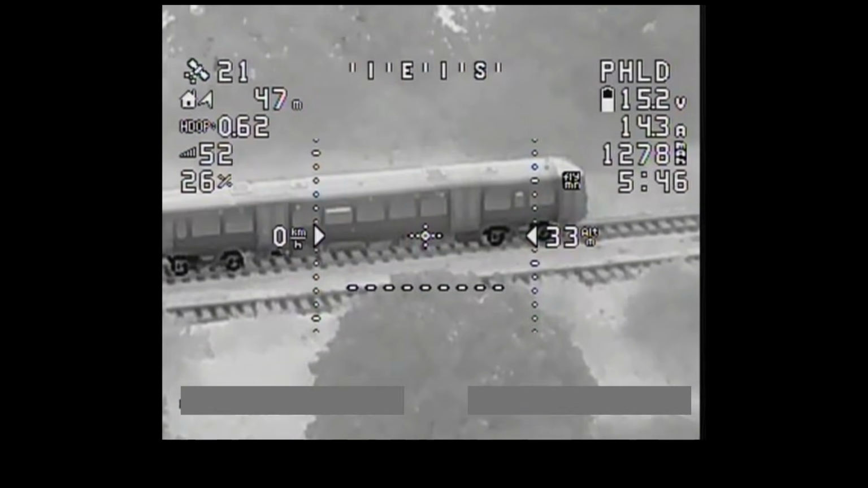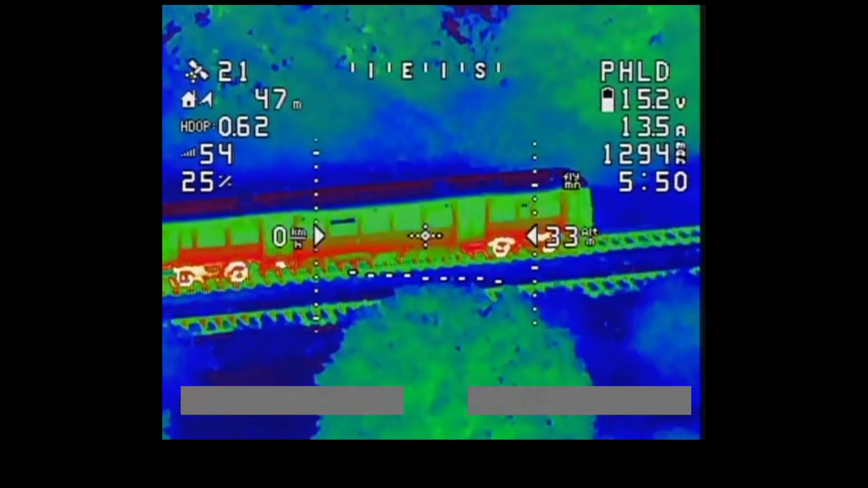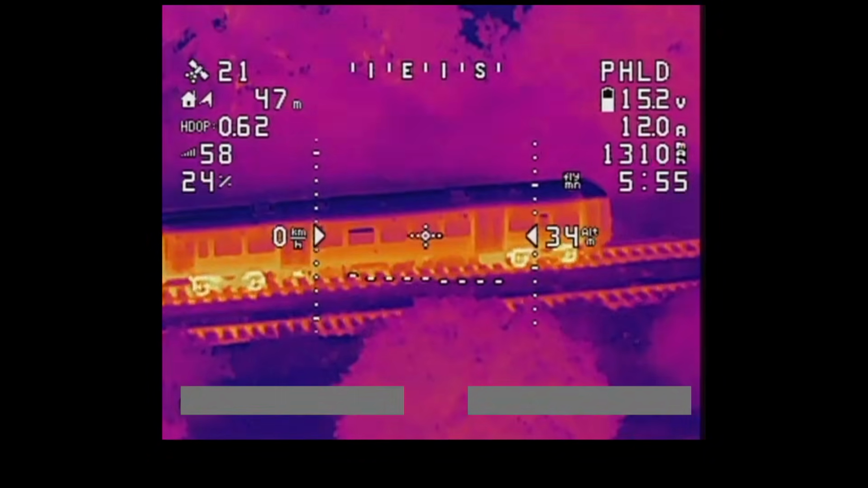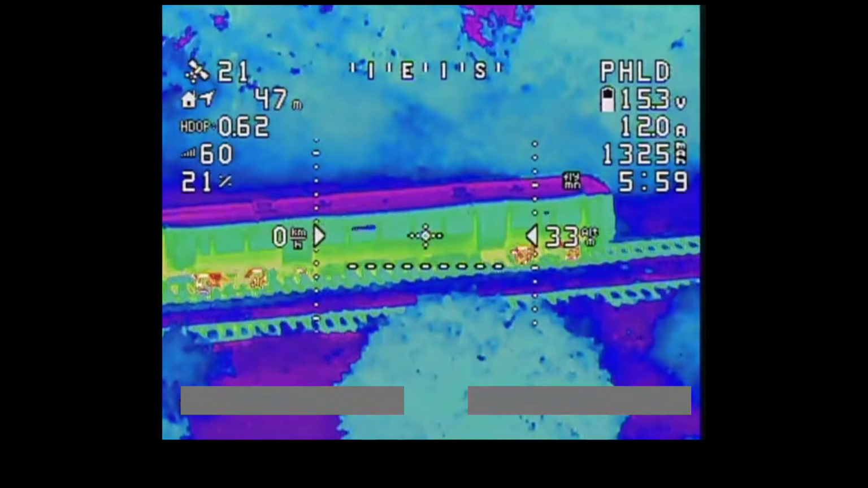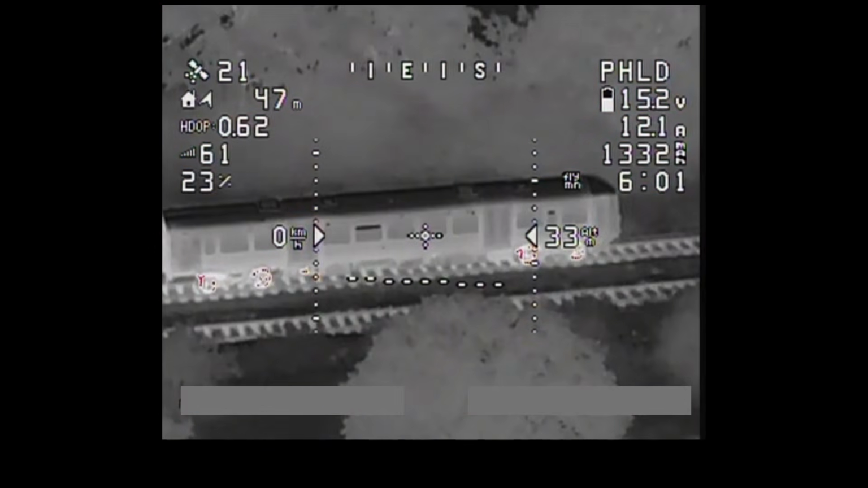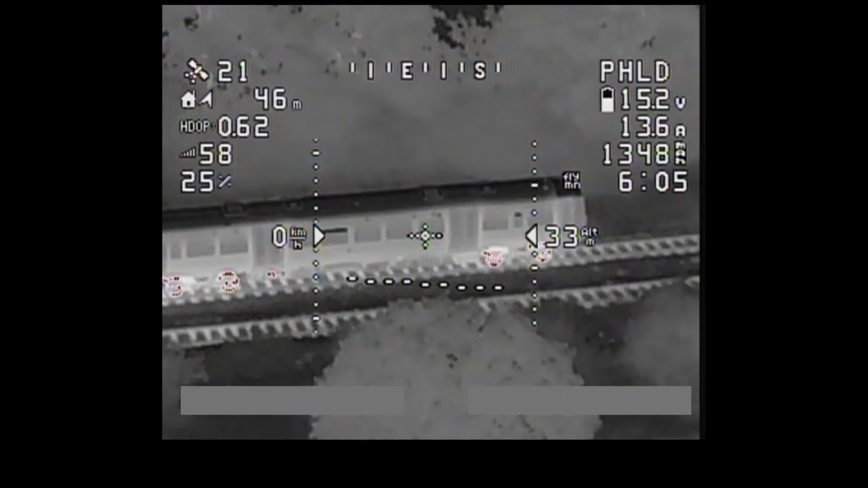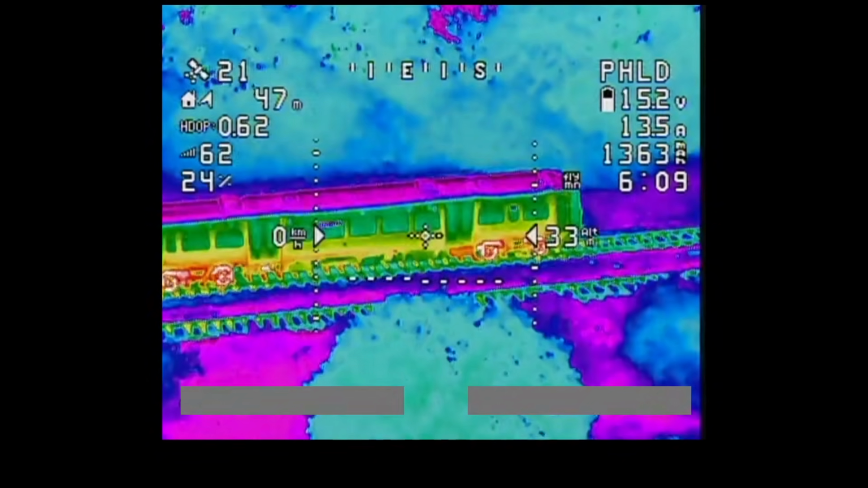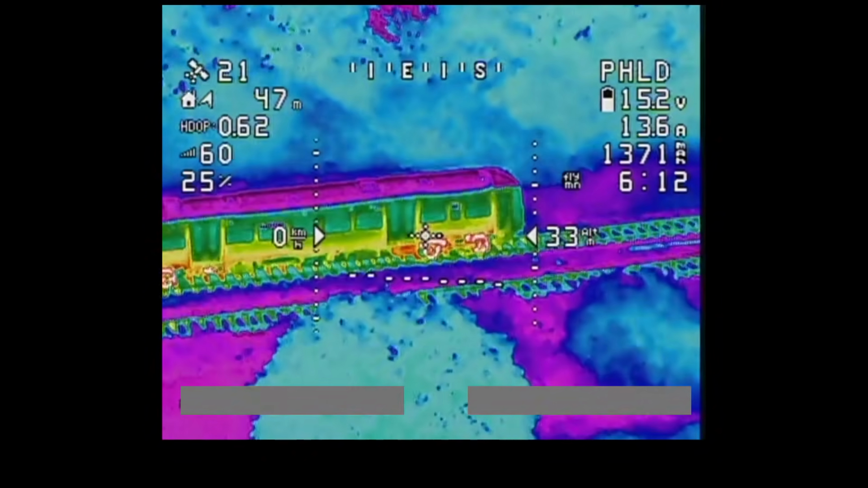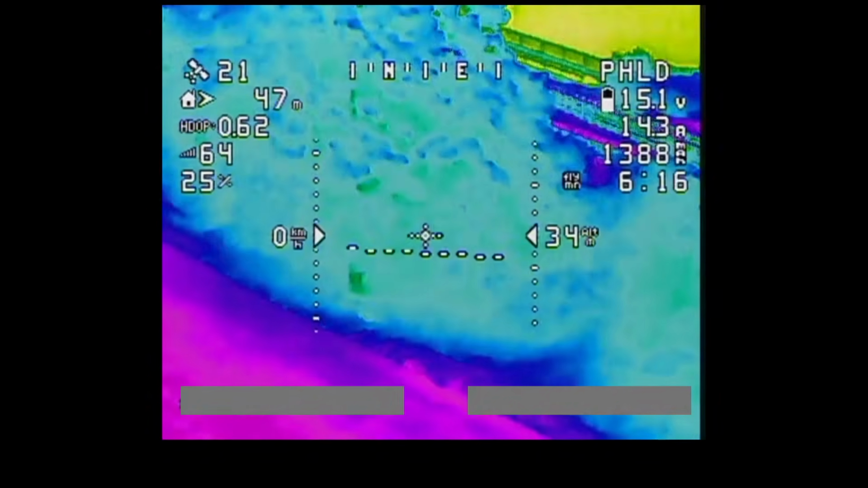Let's try a couple of different colour palettes on that. Looks cool in the colour there. I want to see what the green one looks like. That's definitely my favourite of the lot. So that's a black and white mode that also has red. Notice how the hottest parts, the wheels there, are glowing red, but everything else is black and white. That's quite a cool mode. You get a lot of thermal information with this mode.